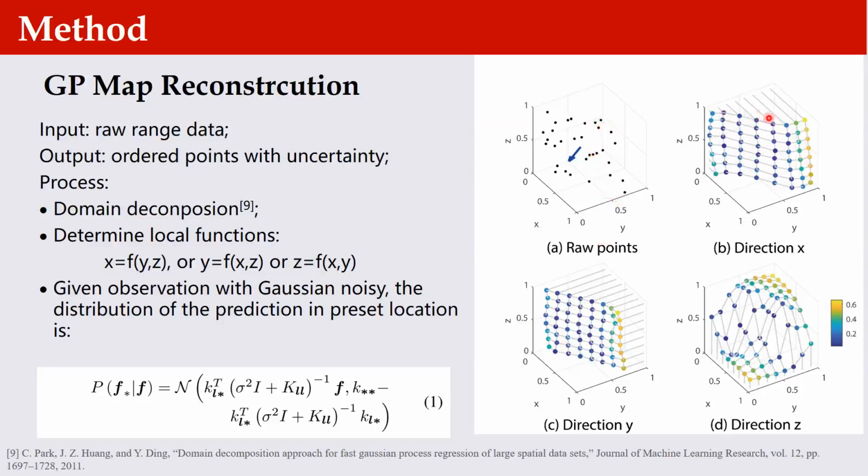Those predictions, remote from observations, are accompanied by larger uncertainties. As this set of raw data is drawn from a vertical wall, the function whose direction is z will be neglected, as the wall cannot provide a vertical constraint.